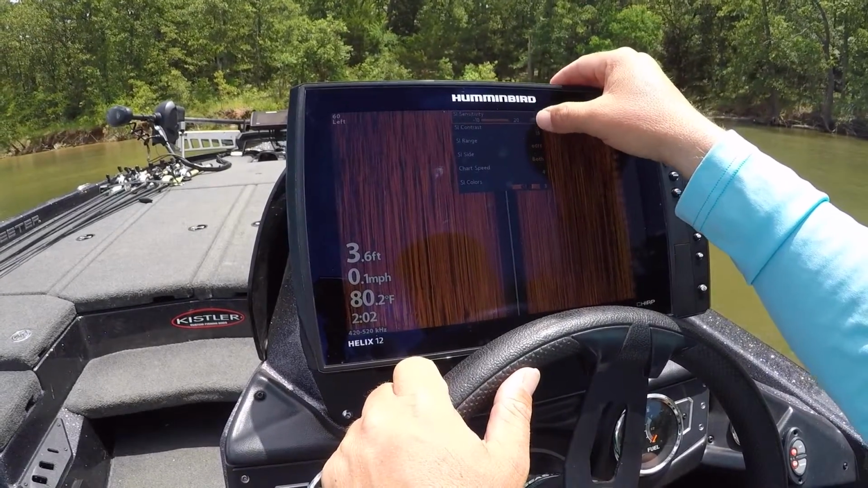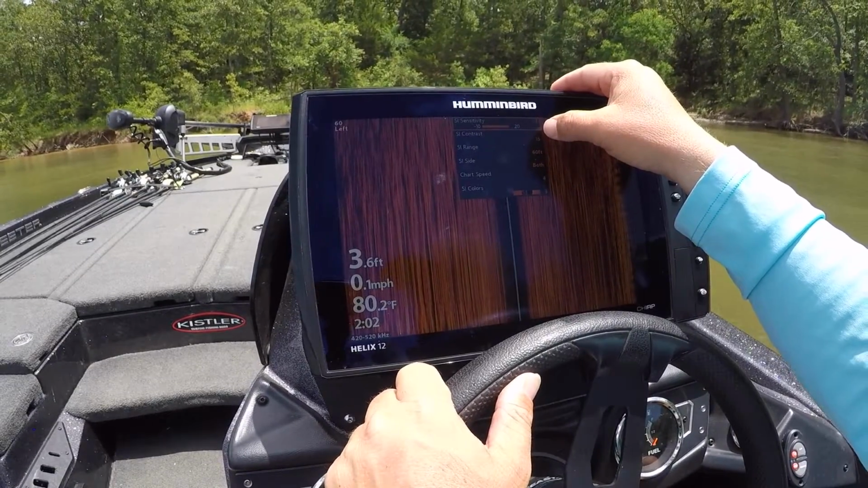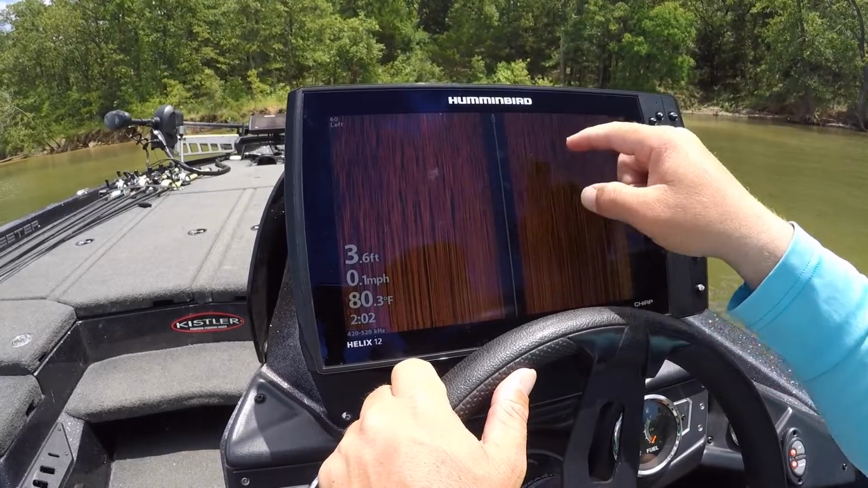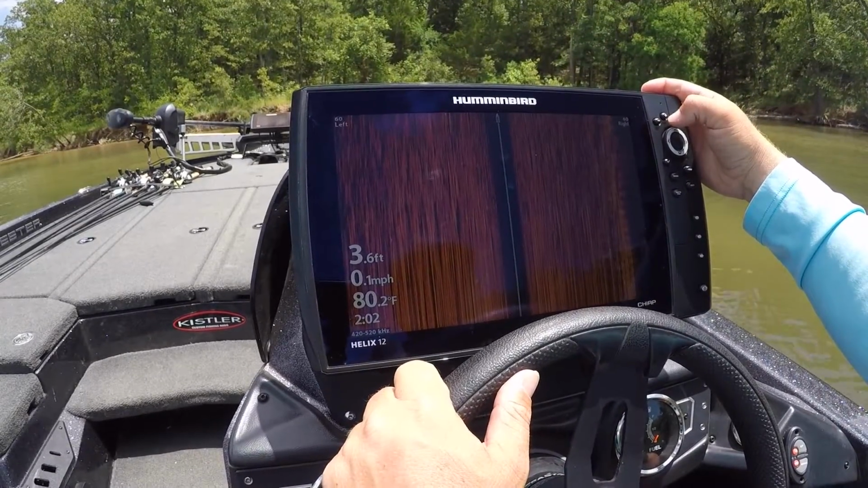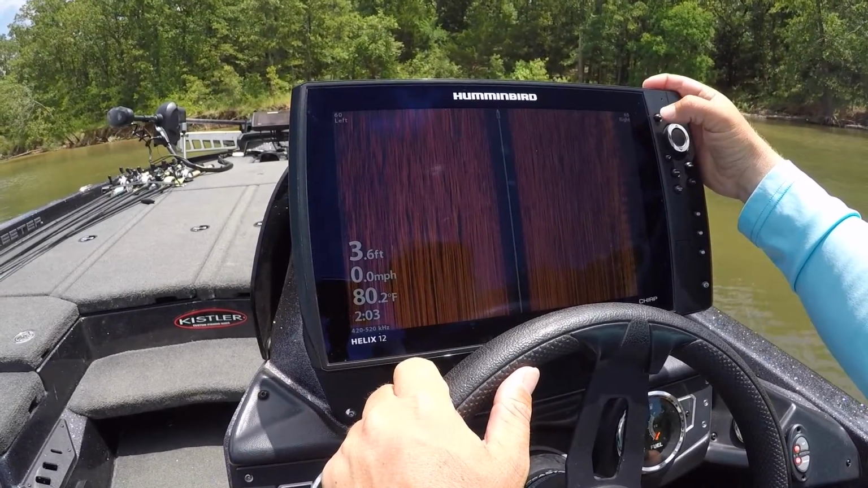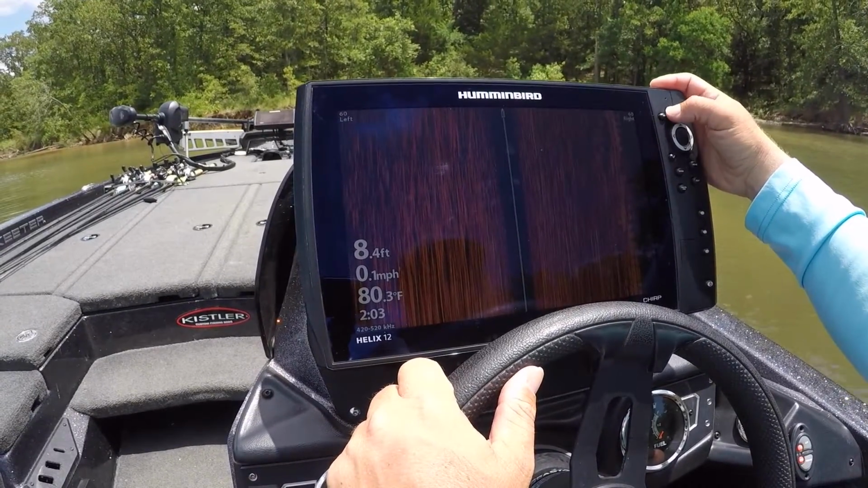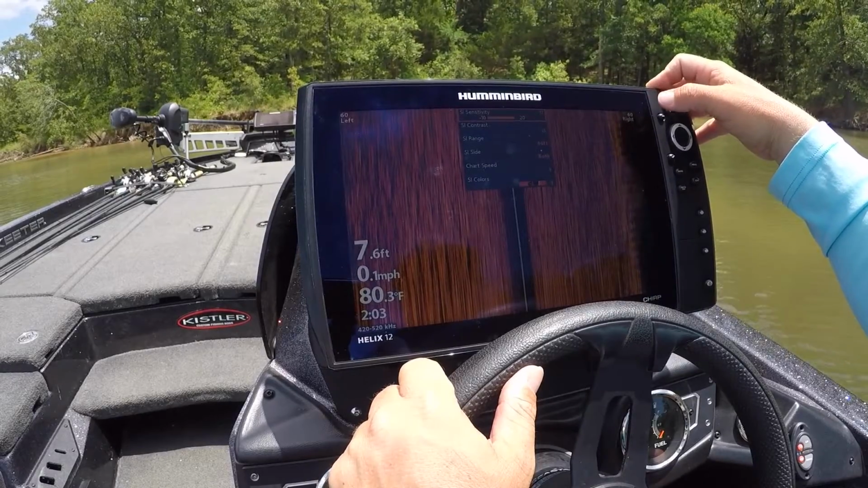Now, with this being said, when you get over a group of fish, if you're not seeing them real good, adjust this. And the same thing applies to this that applies to down imaging. You can adjust the sensitivity with a plus and negative. So I'm going down, so you can see I'm at 15. I go up back to 17, you can see I'm at 17 there.